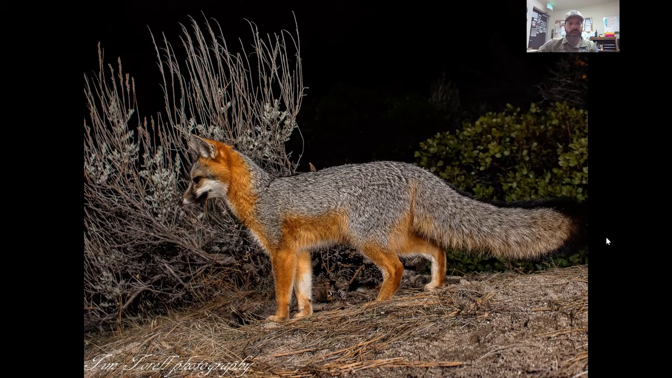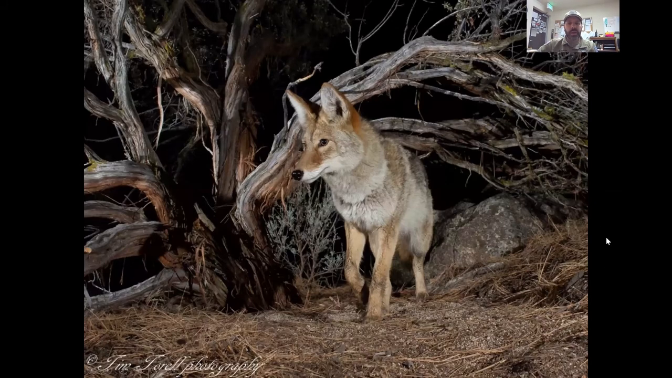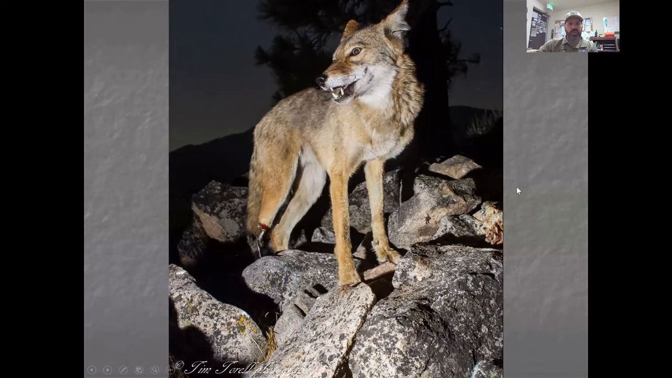Here's a coyote image that we got. Again, nighttime with flashes. And here's another coyote. Now, what's interesting about this photo is it brought an awareness to us about an issue that we might need to address in our parks.